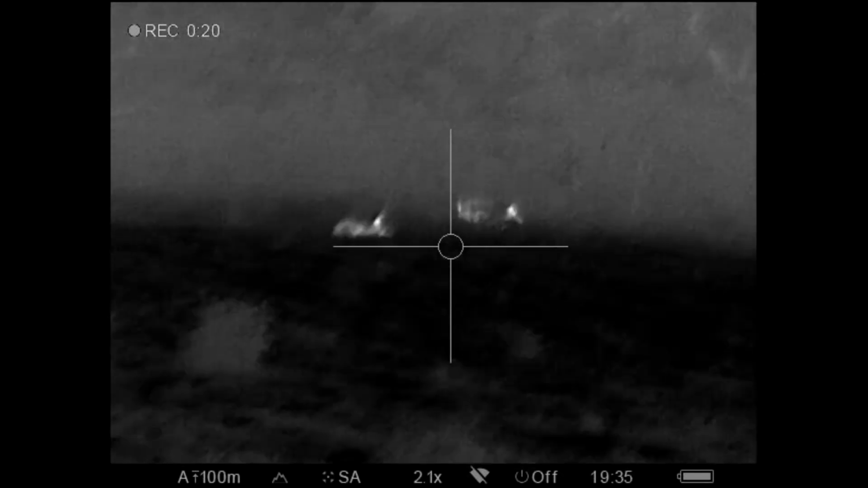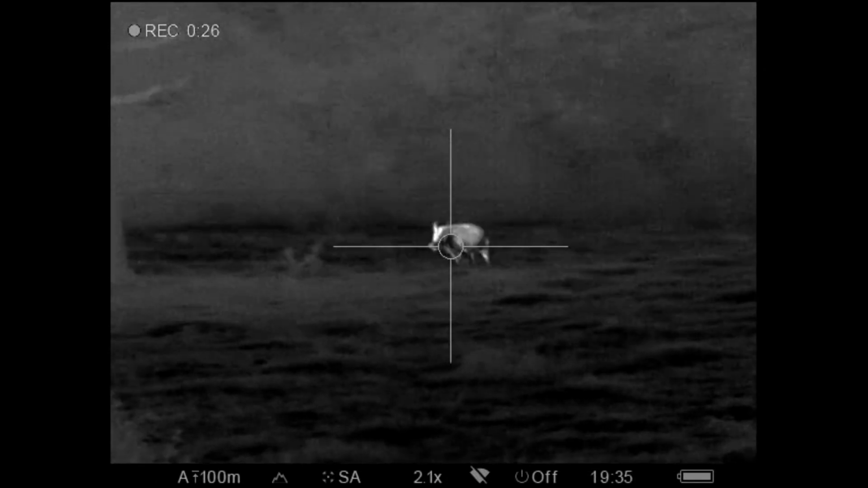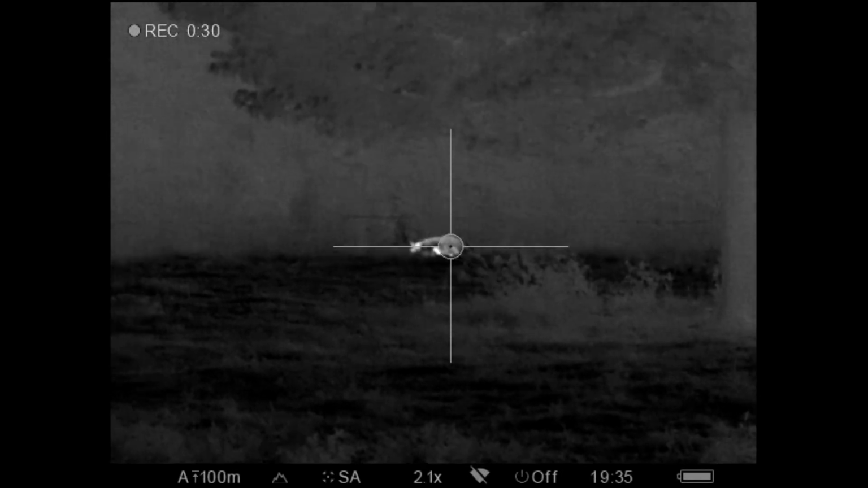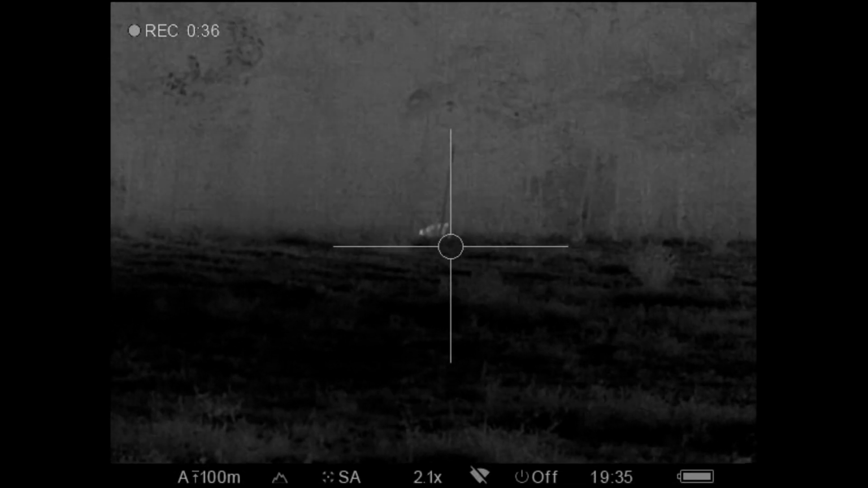Ended up kind of getting a twofer. That hog that just ran off was shot twice. This hog, I think this boar got hit 4 or 5 times. I'm not saying that the Fusion's a bad bullet. It does the job for sure. It just doesn't kill as quickly as the SST so far.